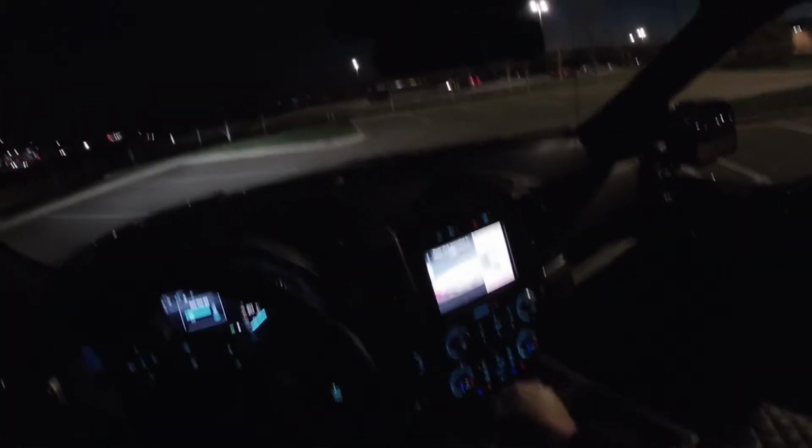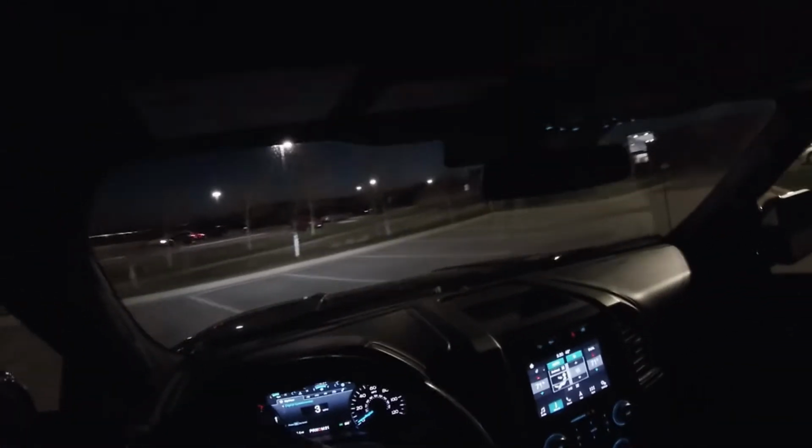All right, let's get on with the night ride. Obviously, you're not gonna see a ton, but you'll be able to see enough. See what it's like driving this Ford F-150 Platinum 2016 at night. Get a feel for it. Night ride is cool. Gives you an idea what it's like, you know, the heads-up displays, all that stuff. How good the headlights are.